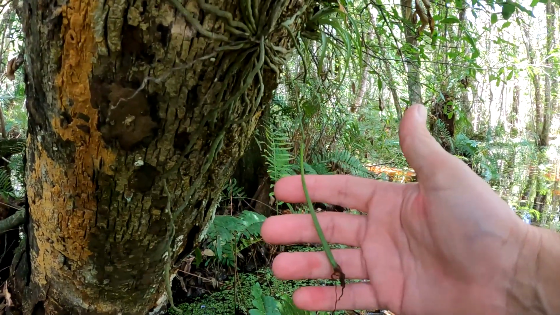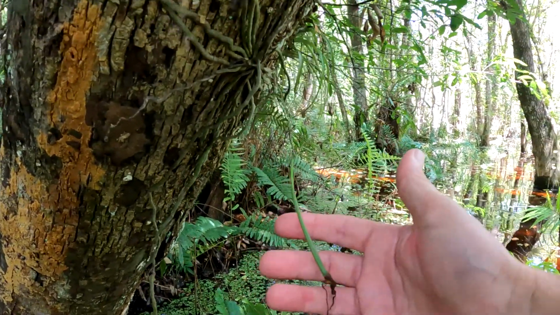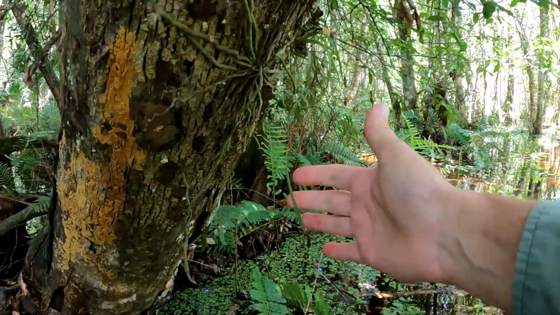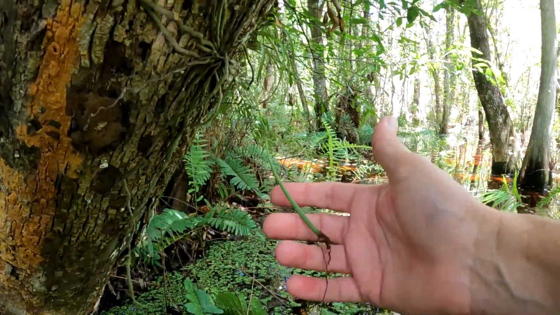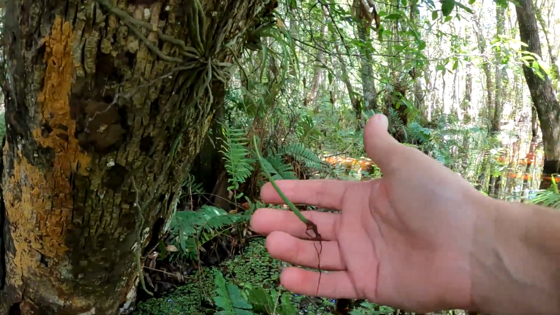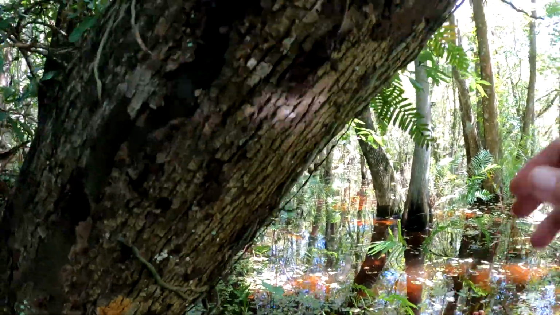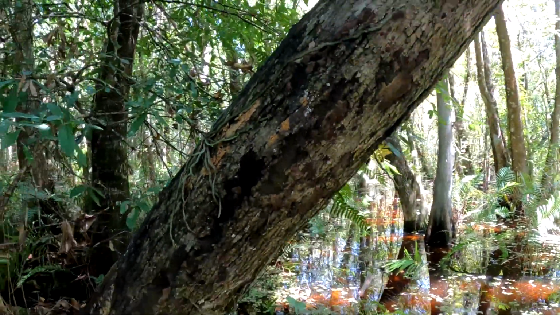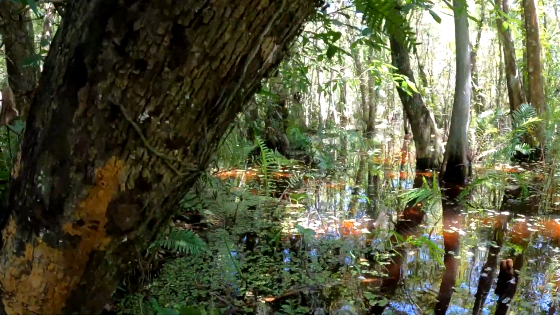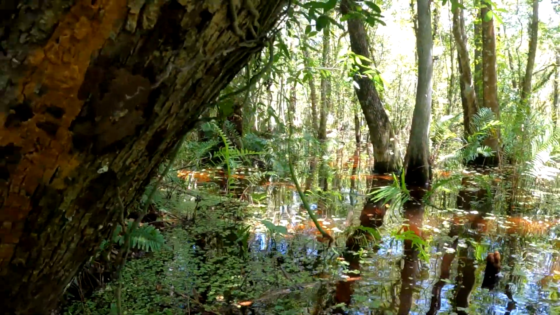Take about 6, 7, 8 months, and it'll swell up and break open, and all the little baby ghost orchid seeds will be flying through the air here, hopefully. So I just wanted to give you a quick update. Hopefully this tree will stay here long enough for it to spread the seeds all over the place.